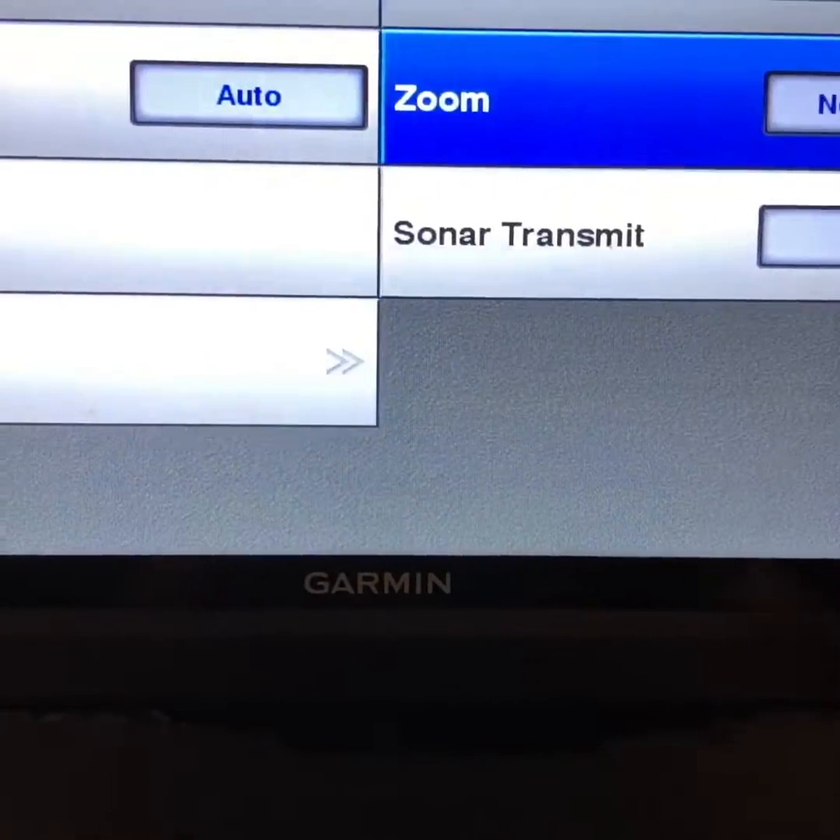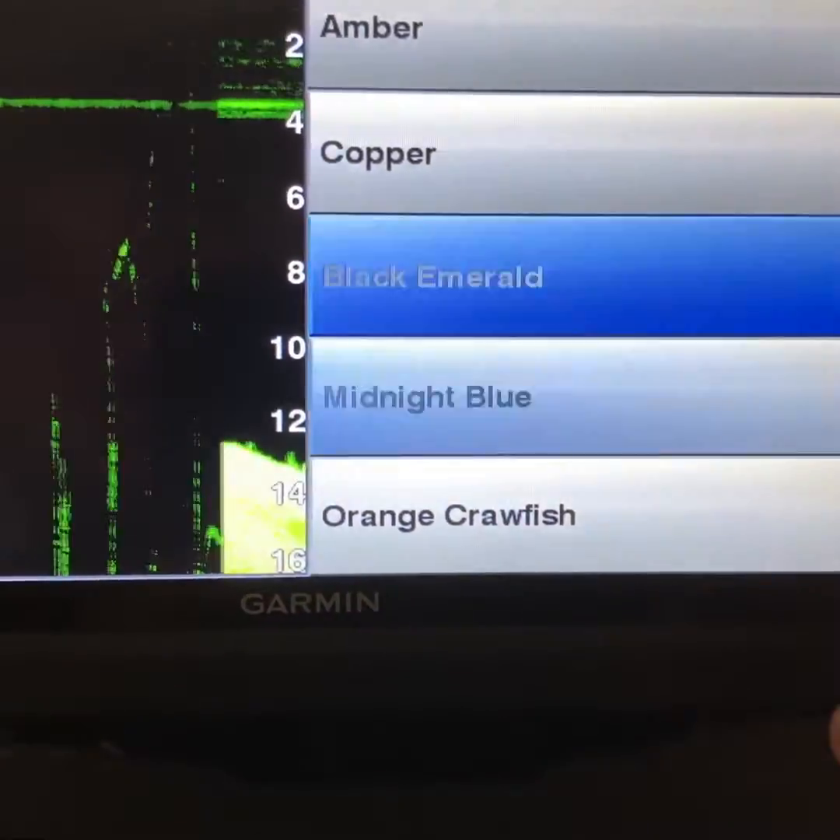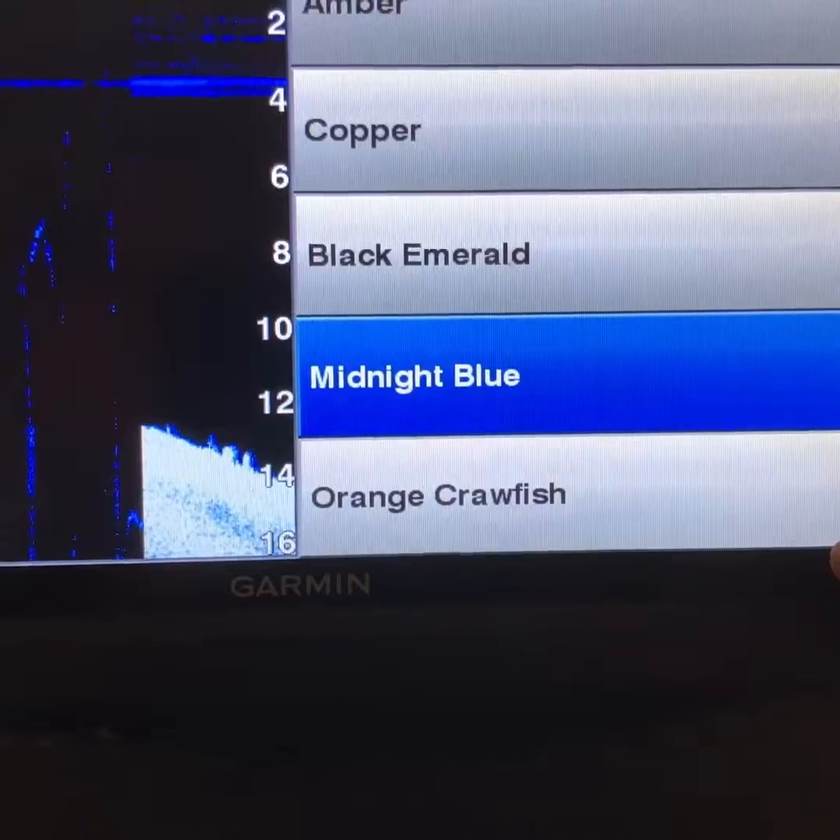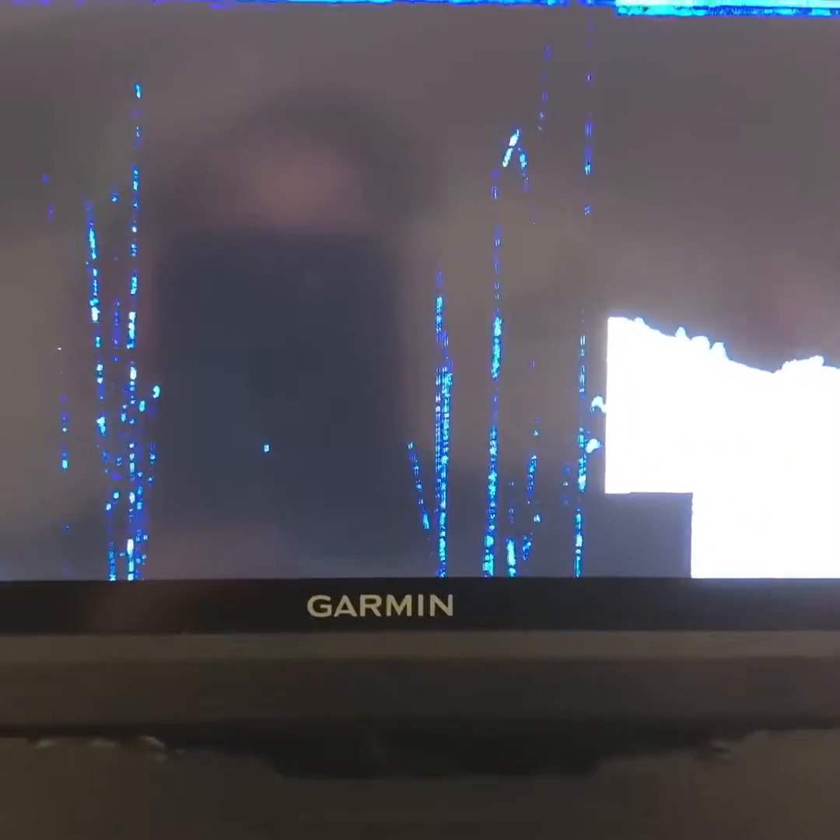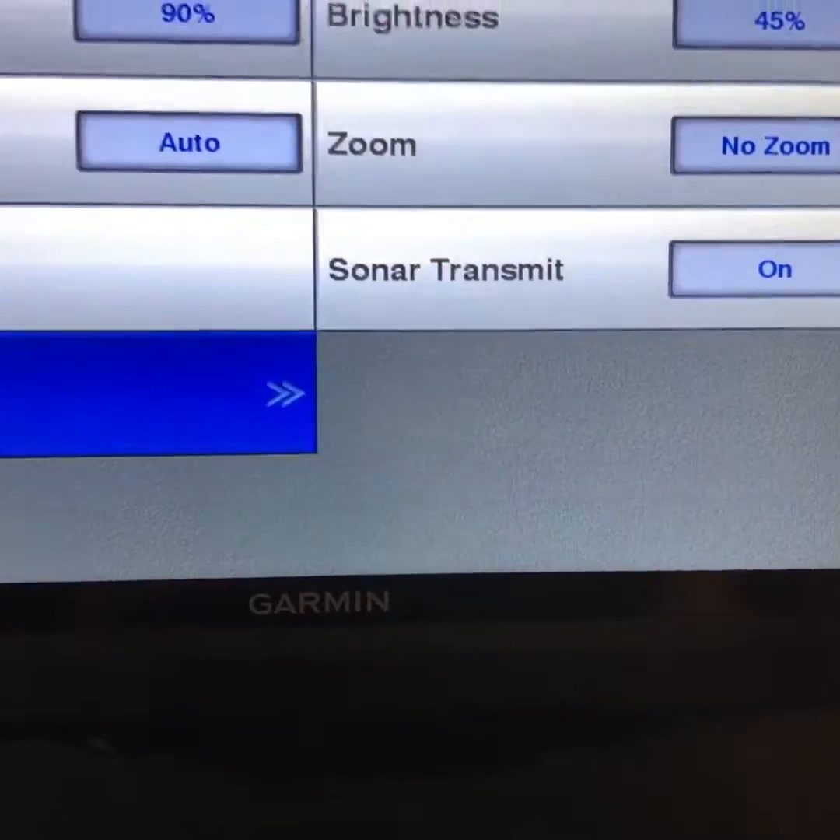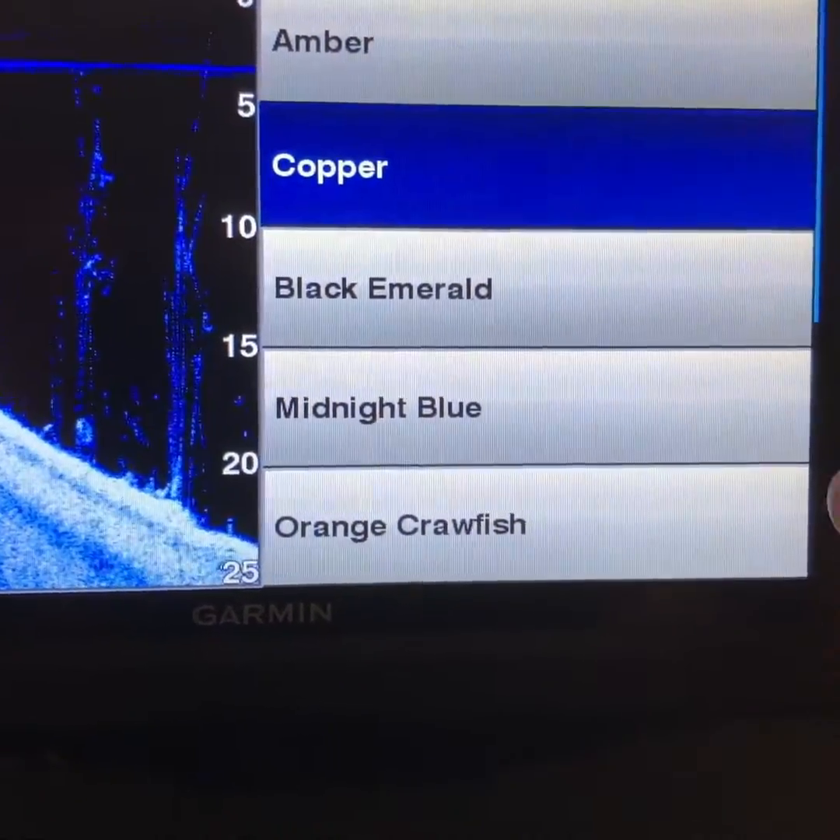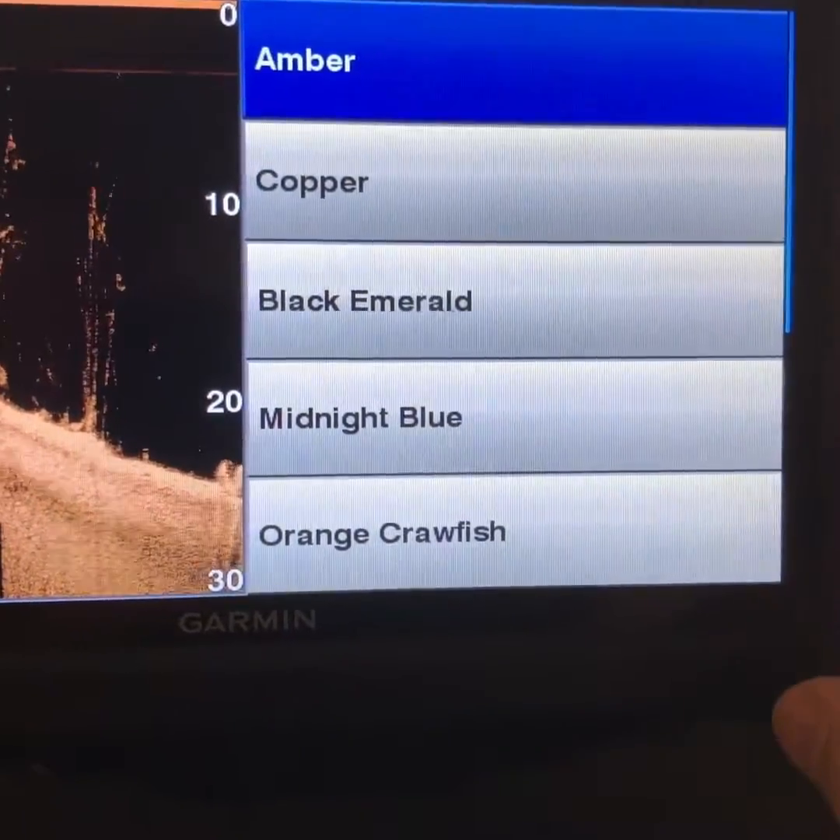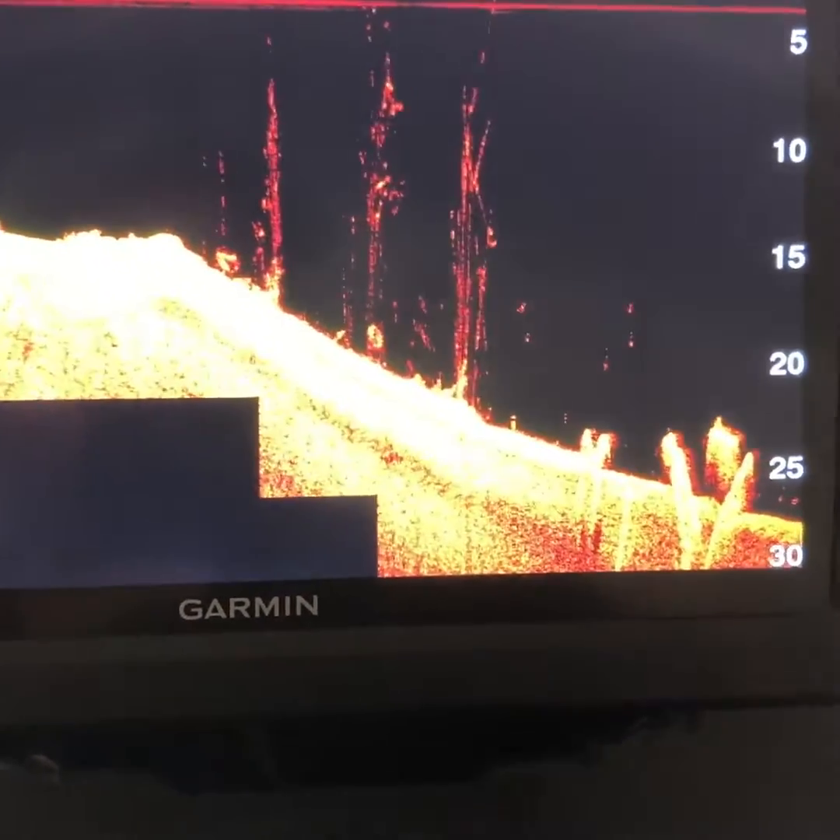So let's say it's early in the morning. I will go to my sonar setup, appearance, and in my opinion, the midnight blue will give you the best return early in the morning, those low light situations. And you set it up the same way. You'll go through your contrast and your brightness. And then another color that I really, really like is actually the copper and amber. That is a very, very good standard setting for down view to help you get the best detail out of your image.